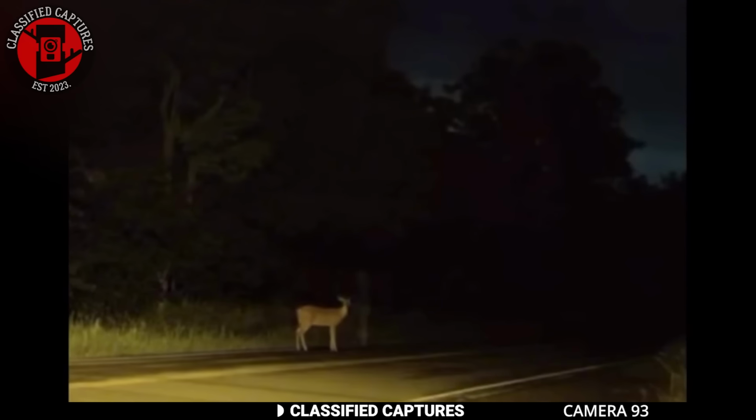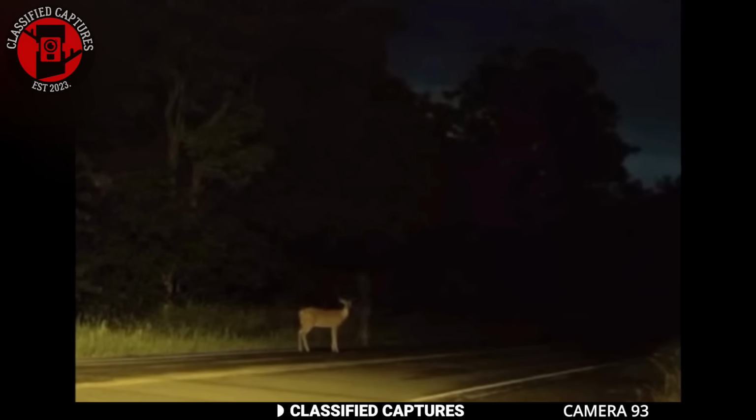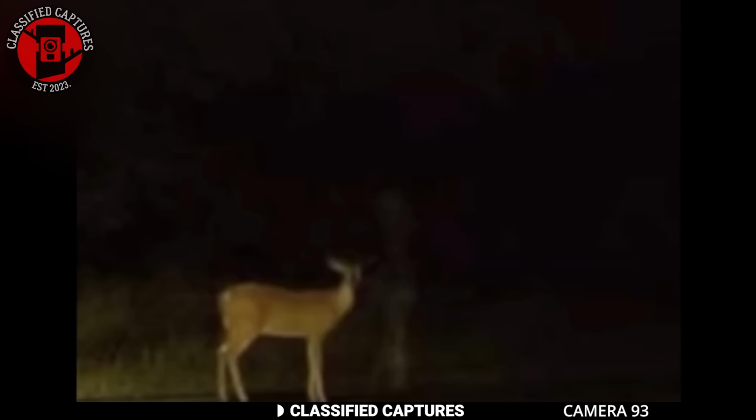Looking at the capture, there's a possibility that this might be authentic, but if it is, could we be dealing with a spirit watching over the deer, or is it nothing more than an optical illusion? It's hard to say, but let's hear your thoughts.